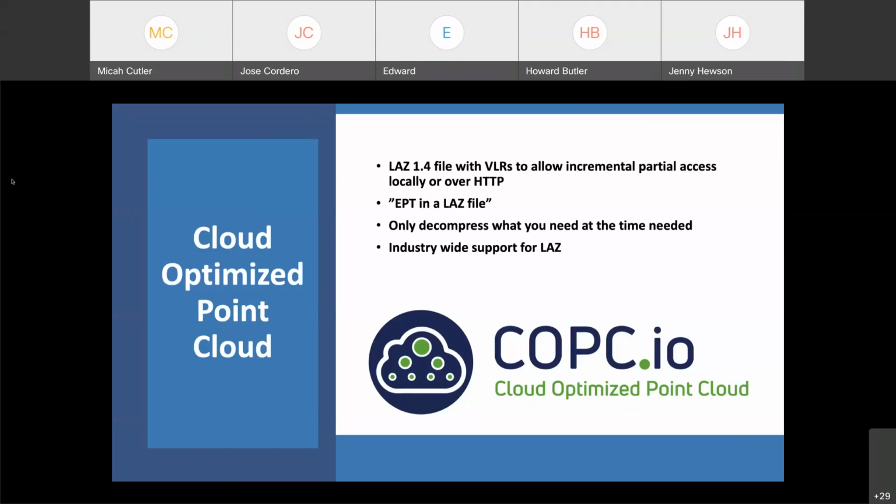Don't disrupt their ability to simply access the content. I just care about the points. And so COPIC is designed to do that.